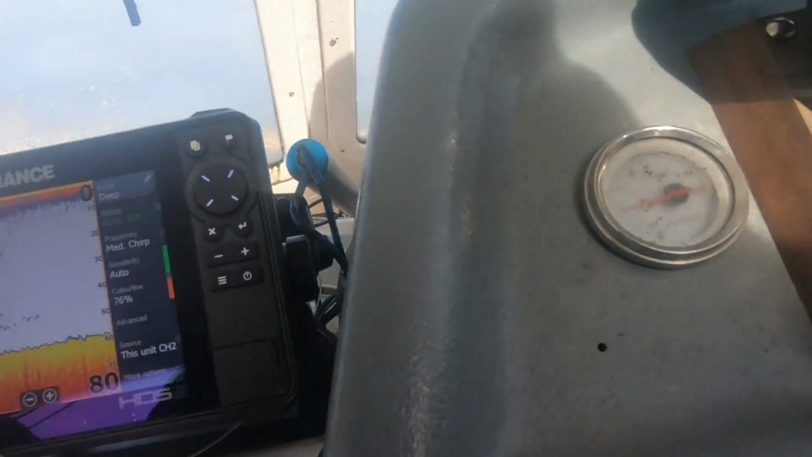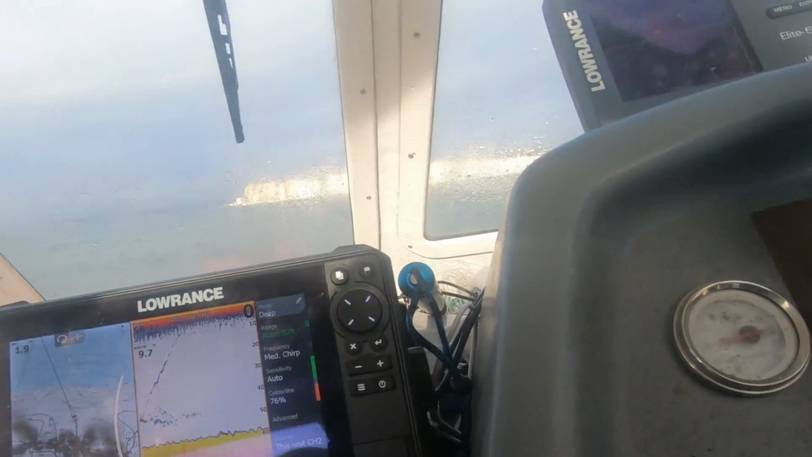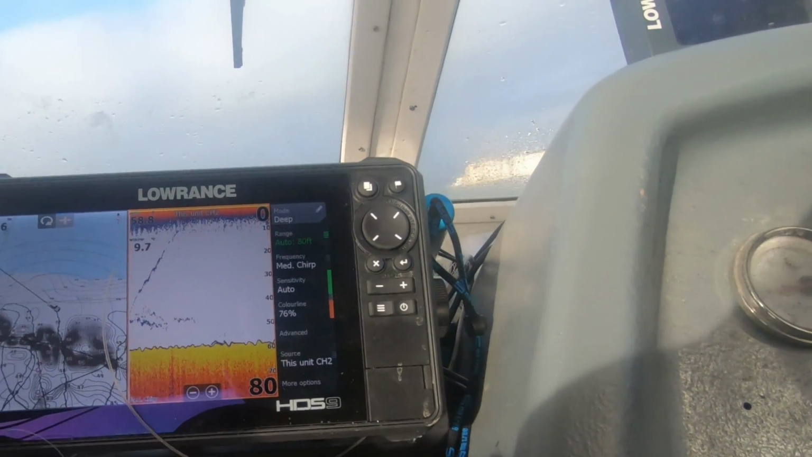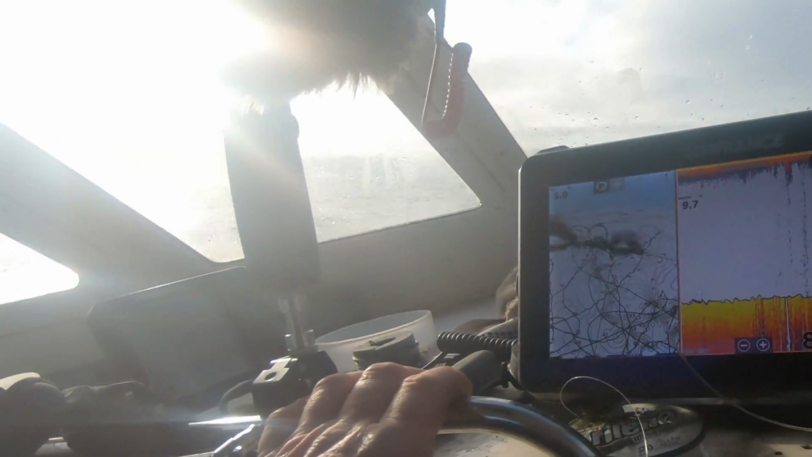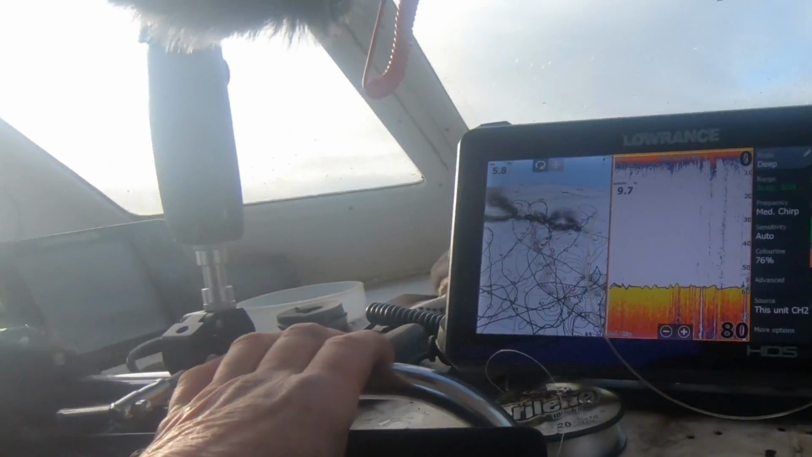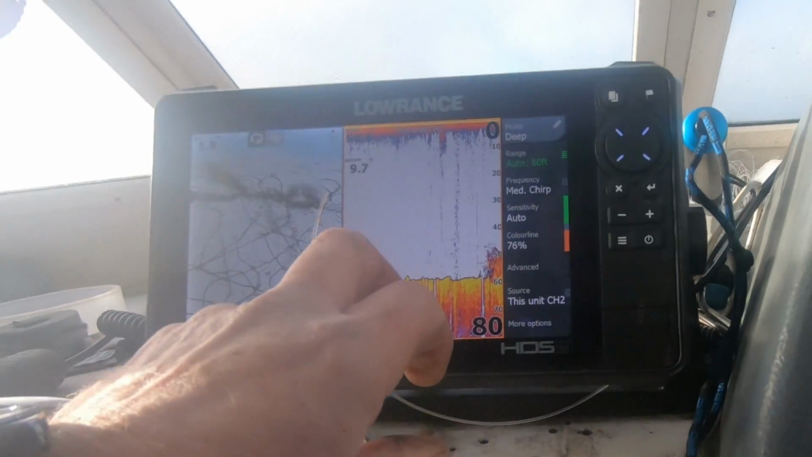Just get the skunk out of the boat. Got to get the skunk out of the boat. So we need to steam southwesterly, take us back over the wreck. So we should see the wreck showing up any second now. There it is. Catch that bit as well. So I've got one on that one.